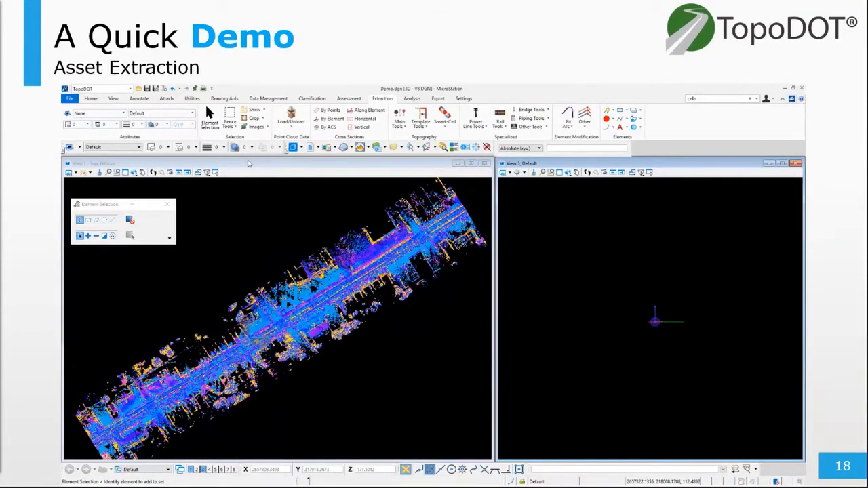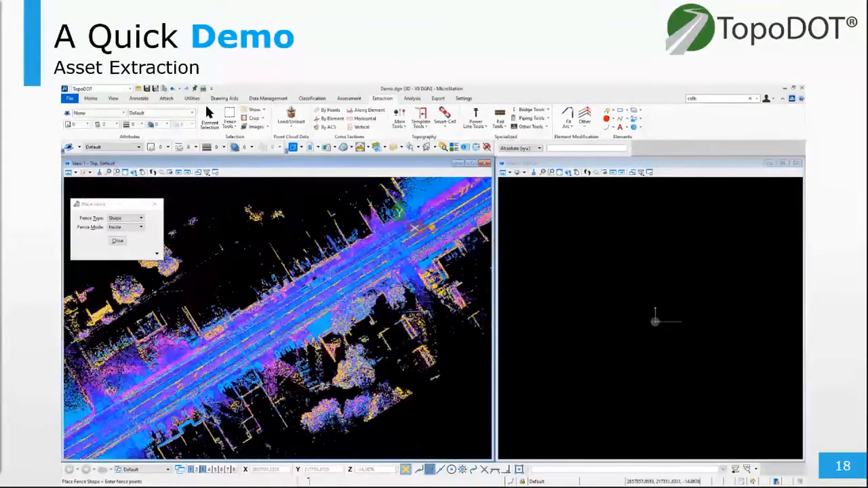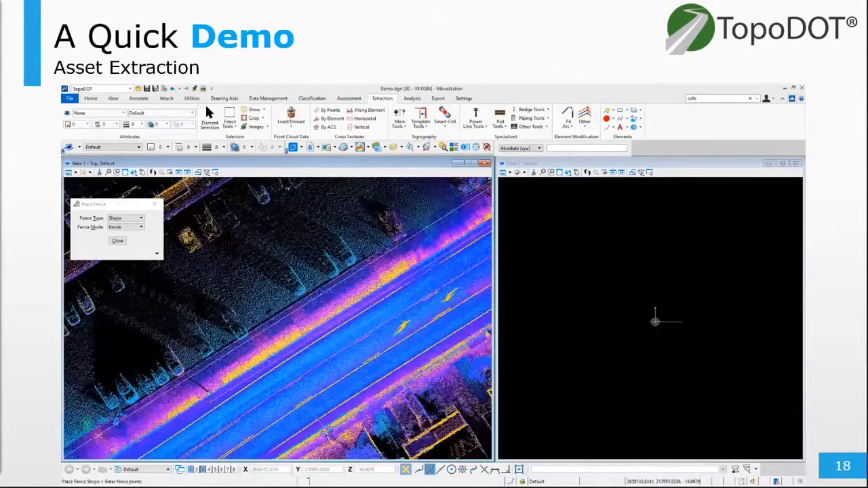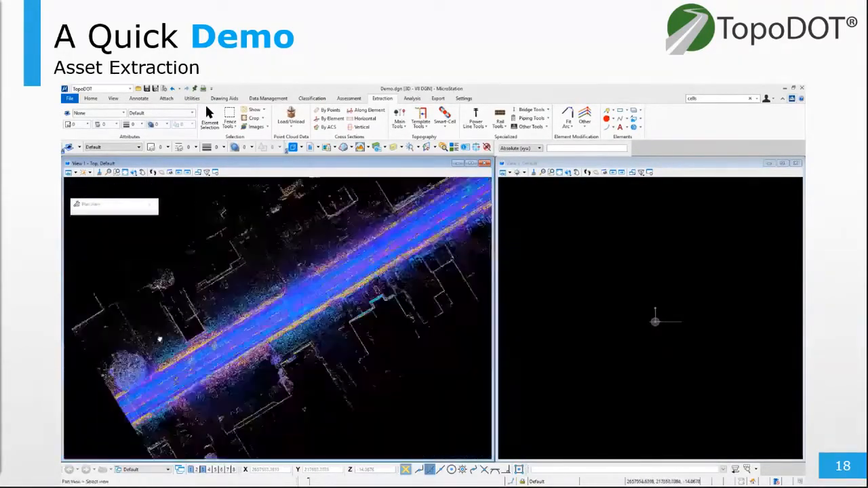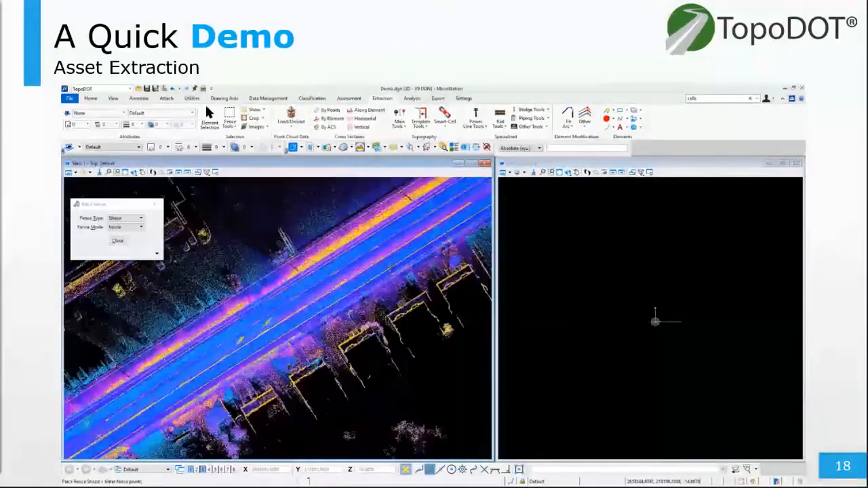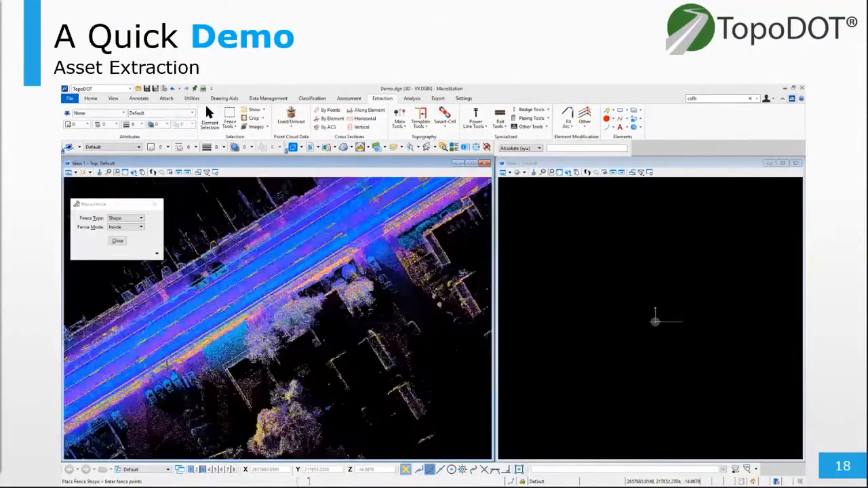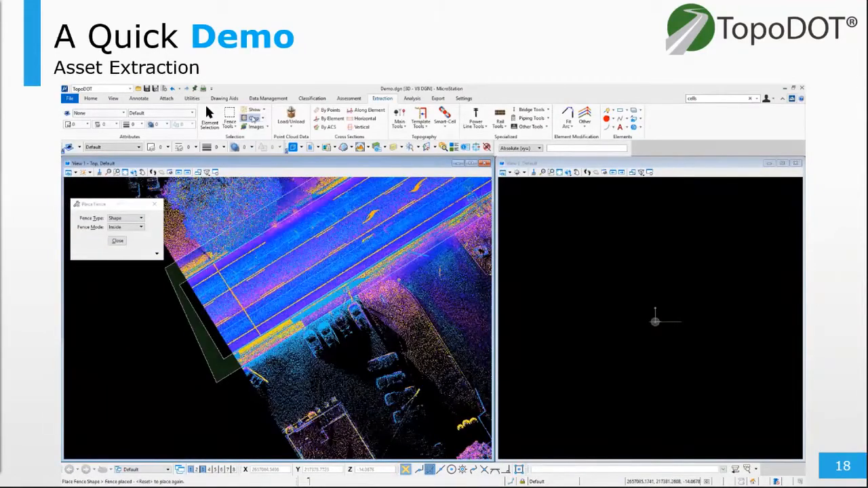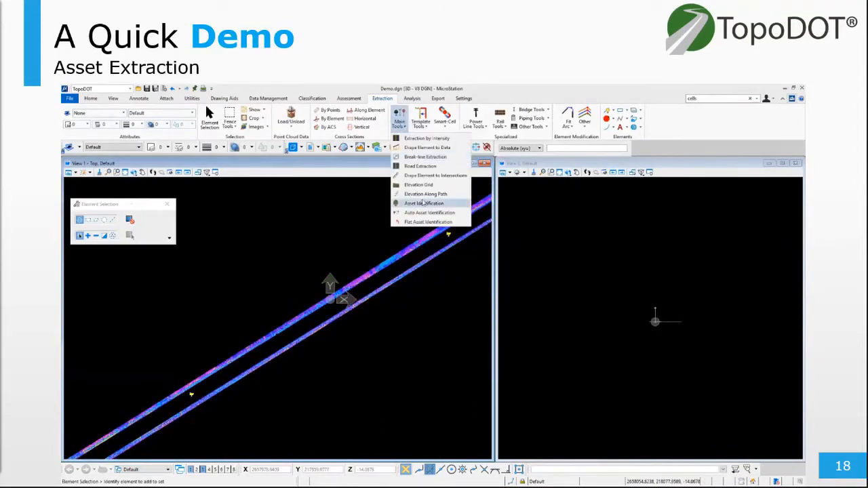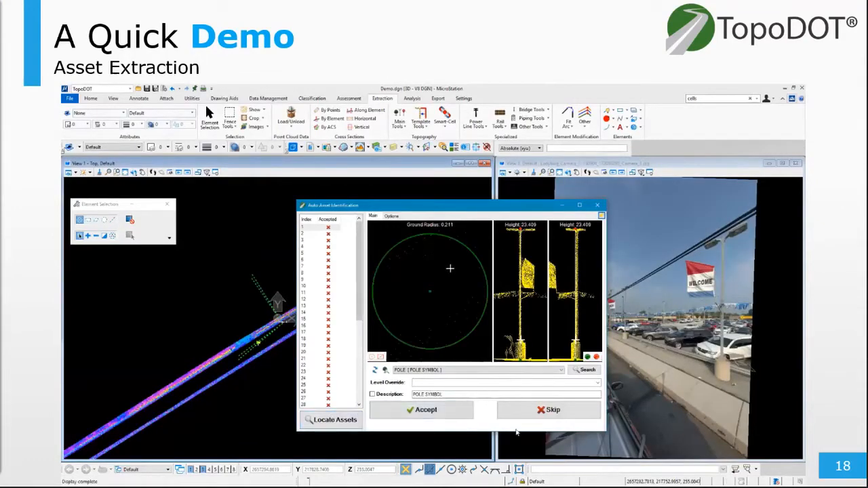For asset extraction, you'll notice each tool has a very specific application, and here we're going to be locating vertical assets along a corridor. So the idea is you isolate the search region down to the shoulders where you'll find most of your signs and poles. And then from there, you'll let the tool run, search for all our objects of interest. It's going to build a list for us, which we'll see in a moment.